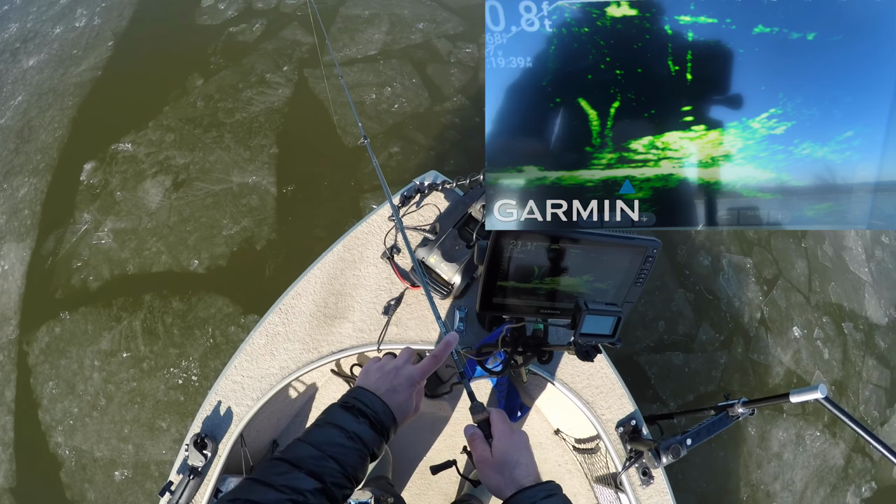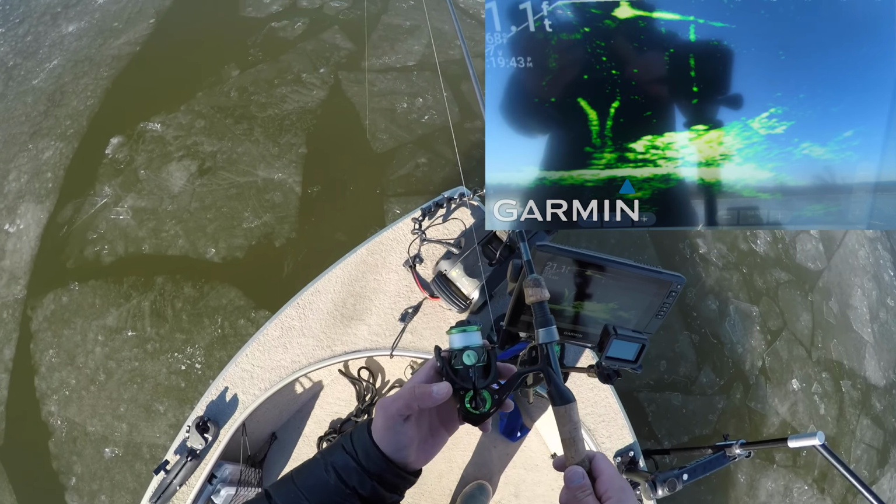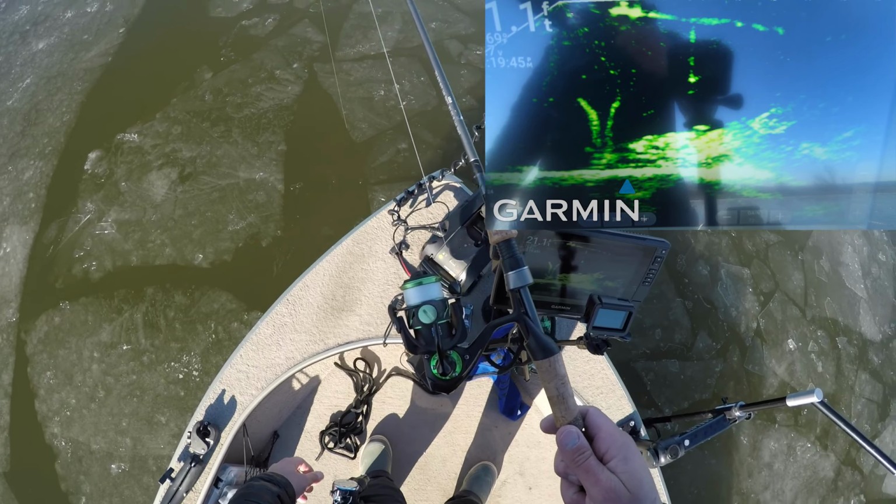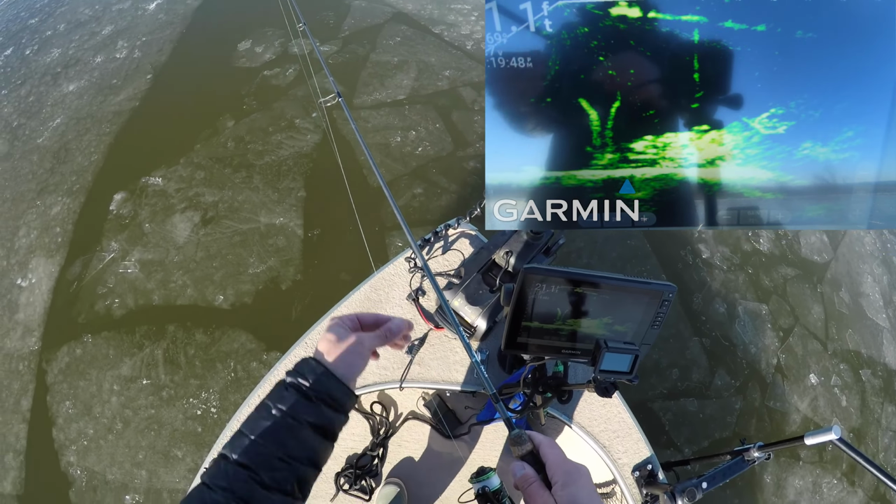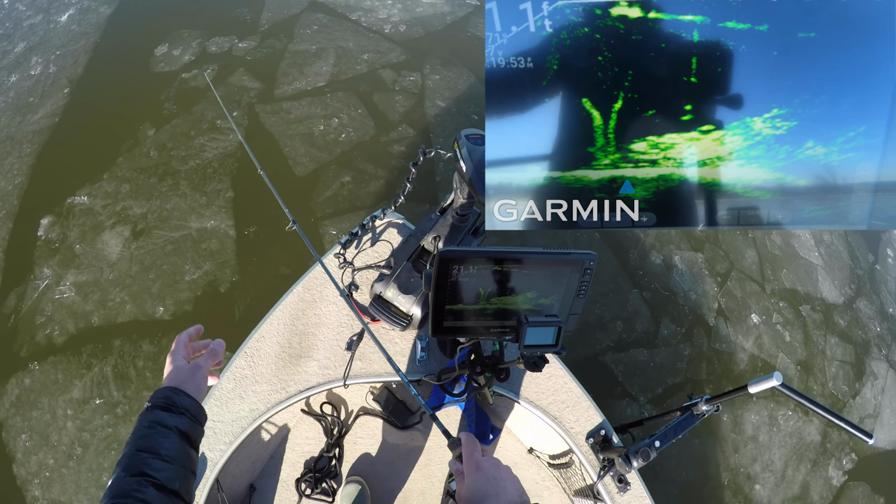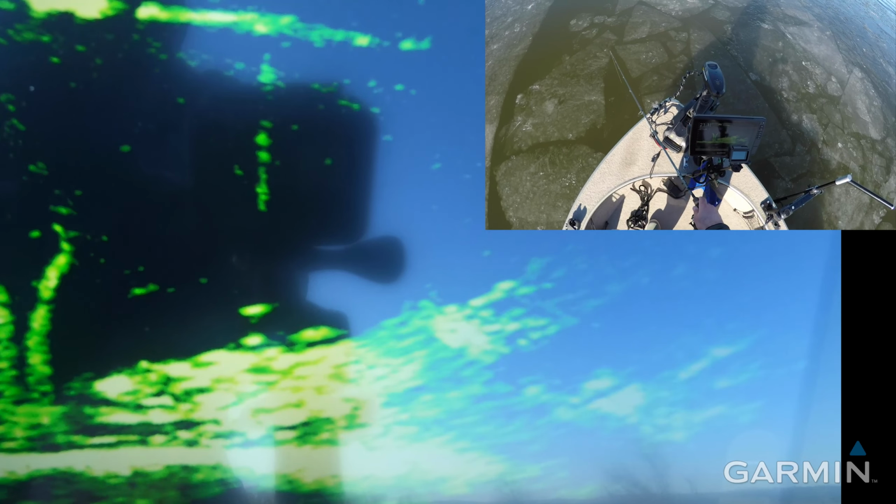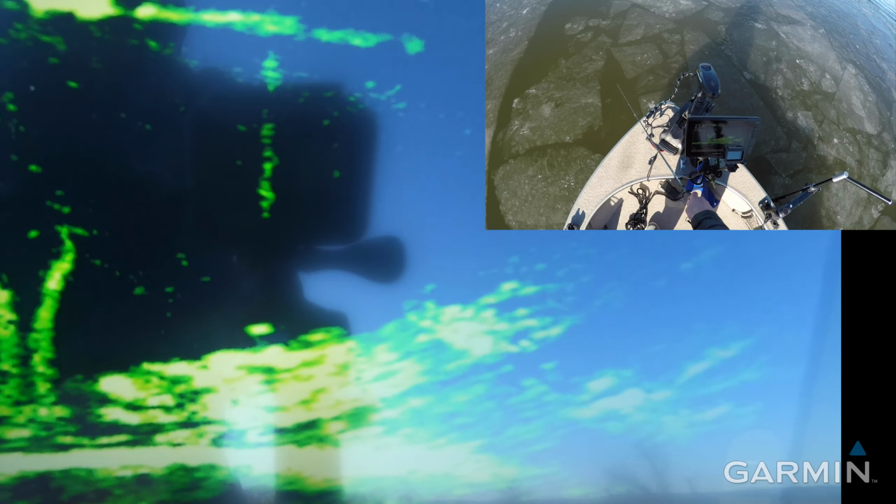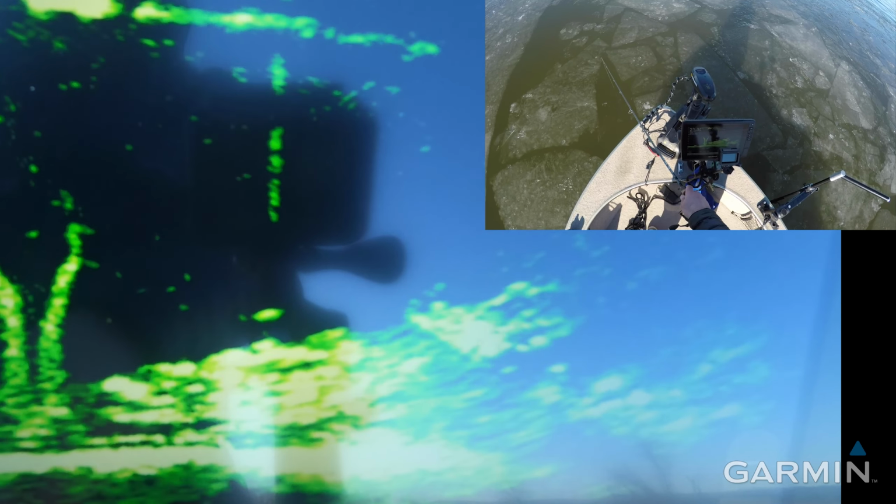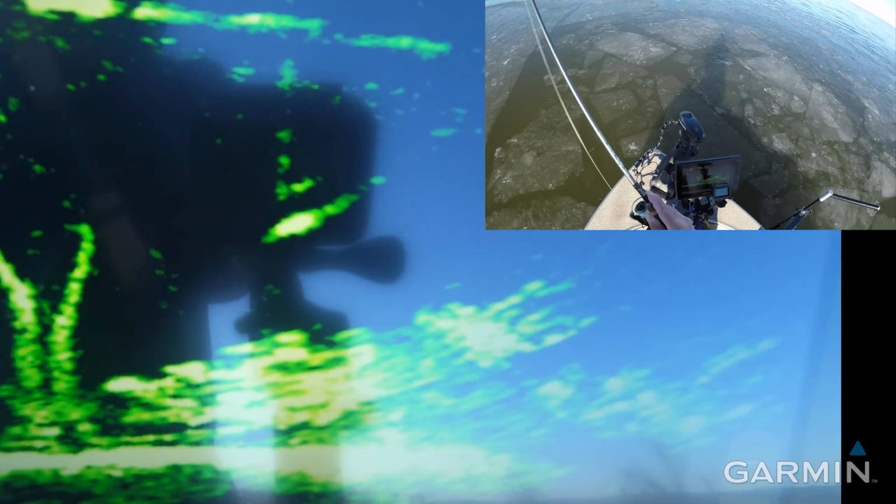We're running a 6.6 medium light Fox River rod with a 1000 size Piscifun Viper X reel, 15-pound Piscifun Onyx braid, super sensitive, super strong. Crappie are not braid shy in this state with the stained water that we deal with. So that is the program as far as gear and tackle goes, but I've got another fish on.